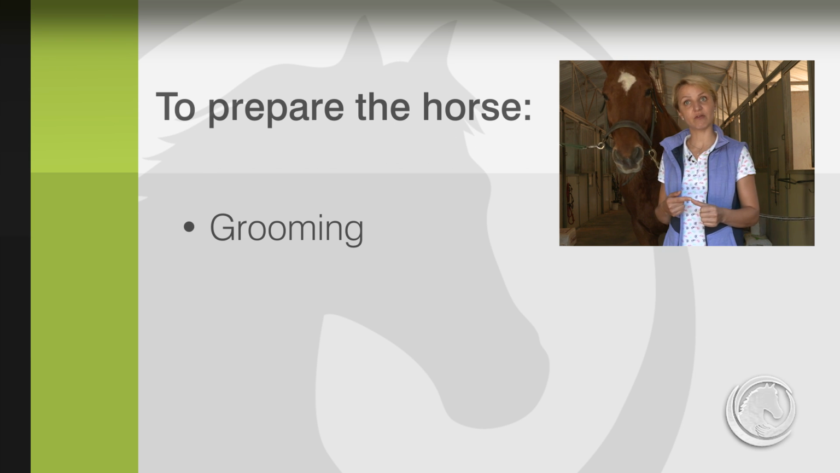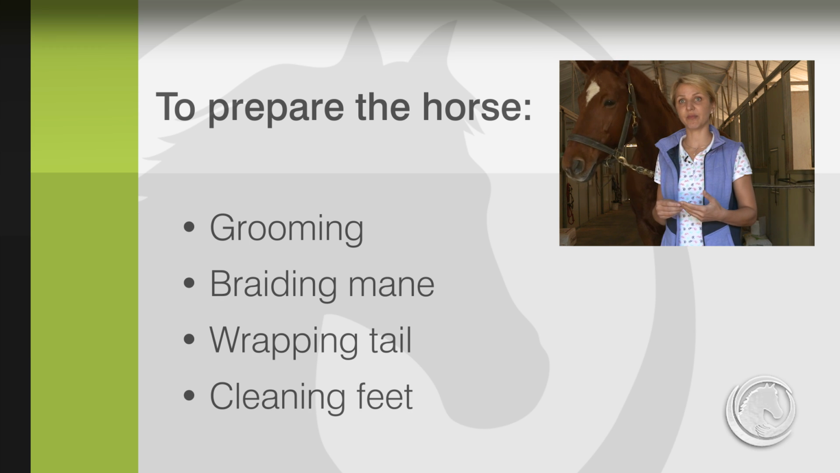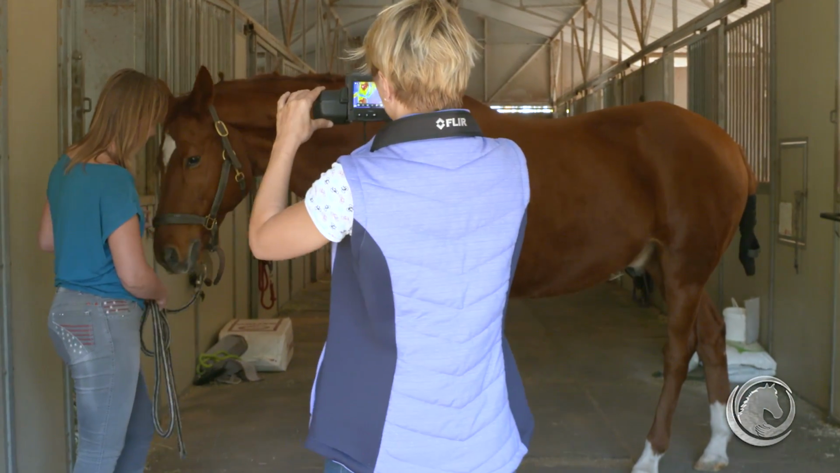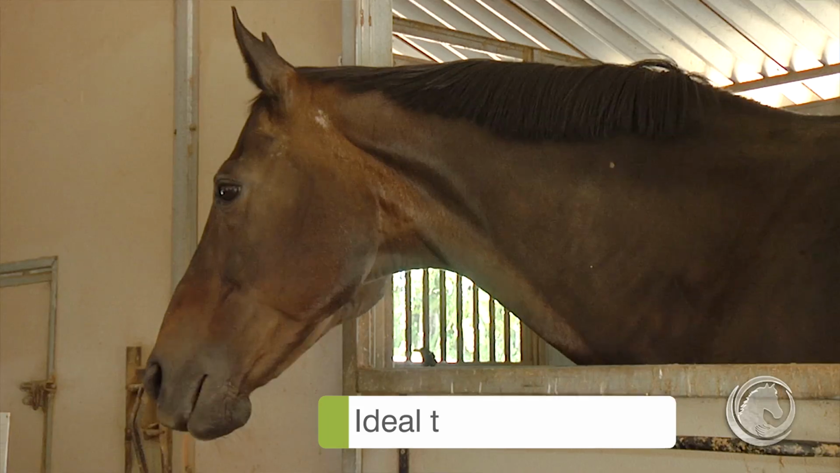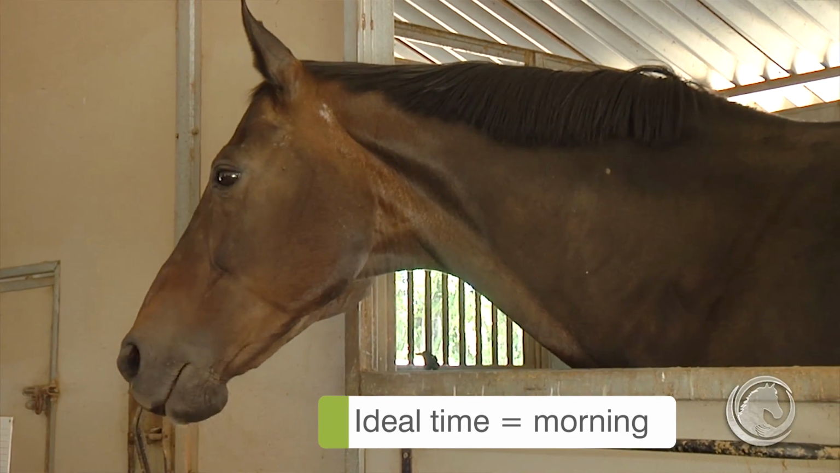Decent grooming of the horse, preparing the mane, preparing the tail, and also cleaning the feet. A thermographic exam should always be performed on a horse at rest and before training to avoid changes in body temperature and blood circulation. Ideally, this should be in the morning after the horse has rested in the stable.